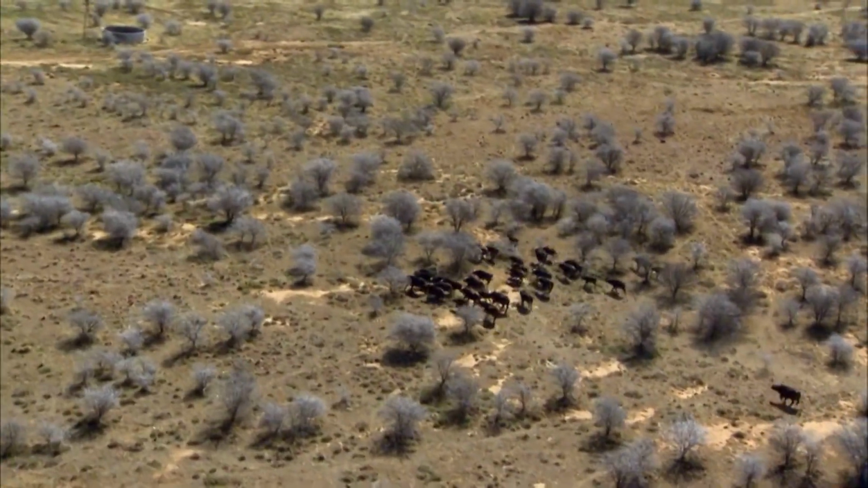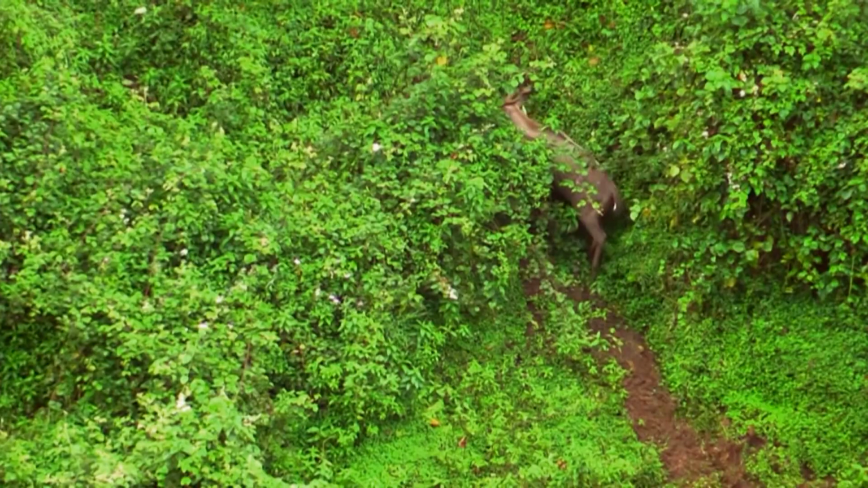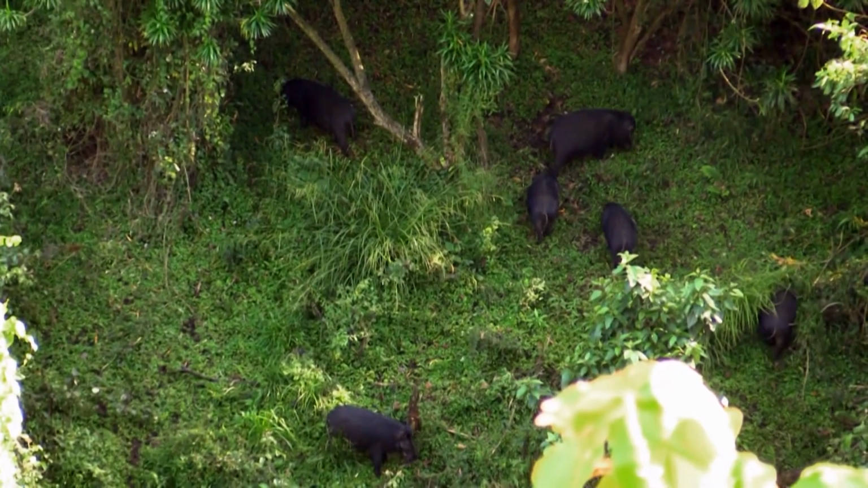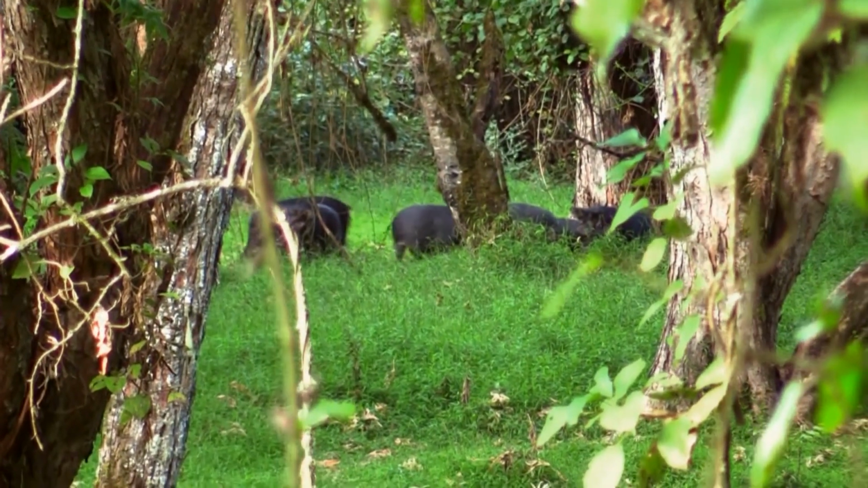It's a fantastic hunt. On a hunt for mountain nyala in Ethiopia, my guide and I stumbled upon a massive forest hog, one of the rarest pigs in all the world. And then we suffered every hunter's worst nightmare, spotting a potential world record without a tag.